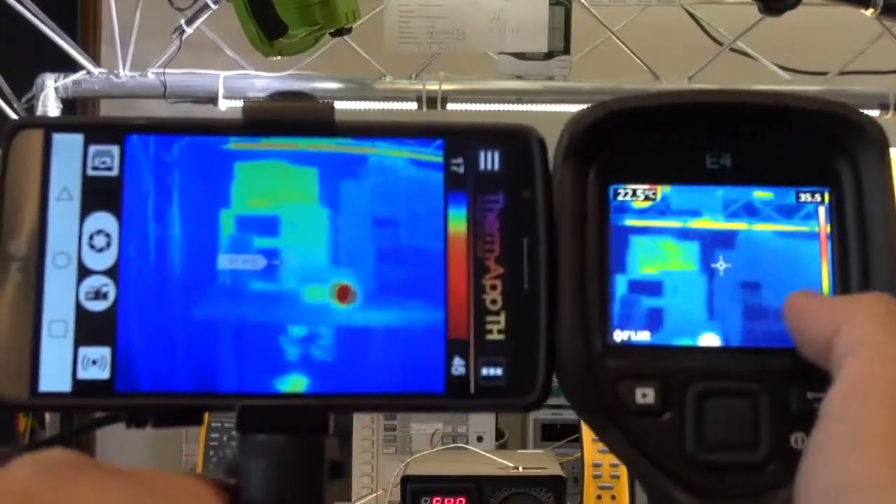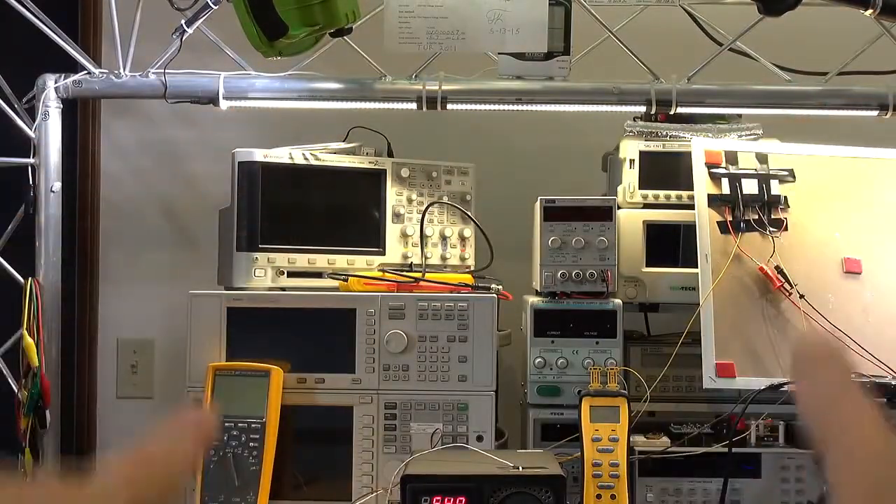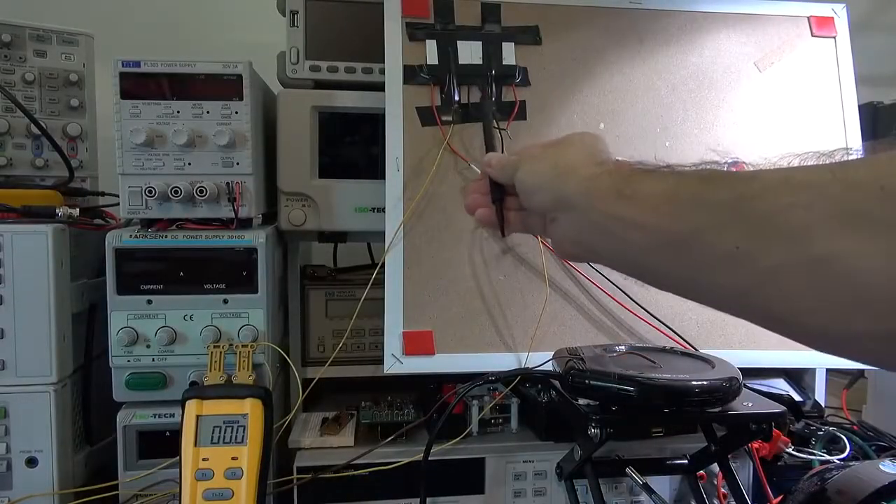When we get to the buyer's guide and we're comparing these side by side, at a certain distance I'll drop lines down so we can clearly see the fields of view of all the cameras. So the first thing we're going to test is the sensitivity test.